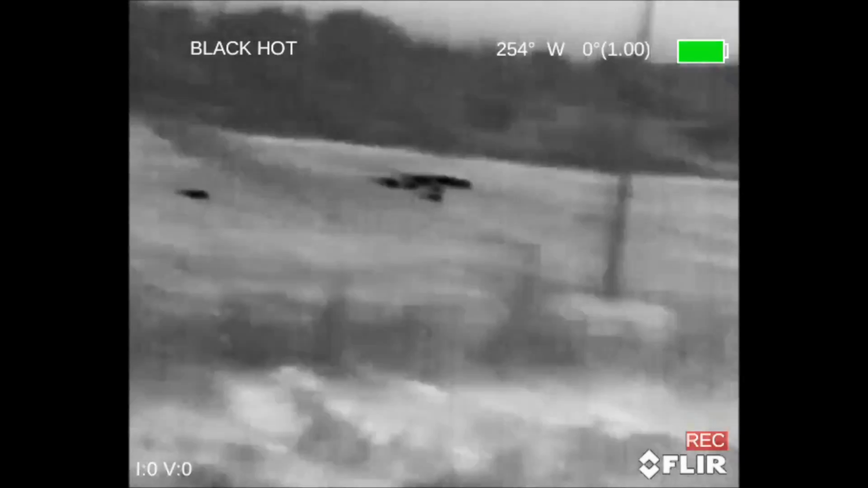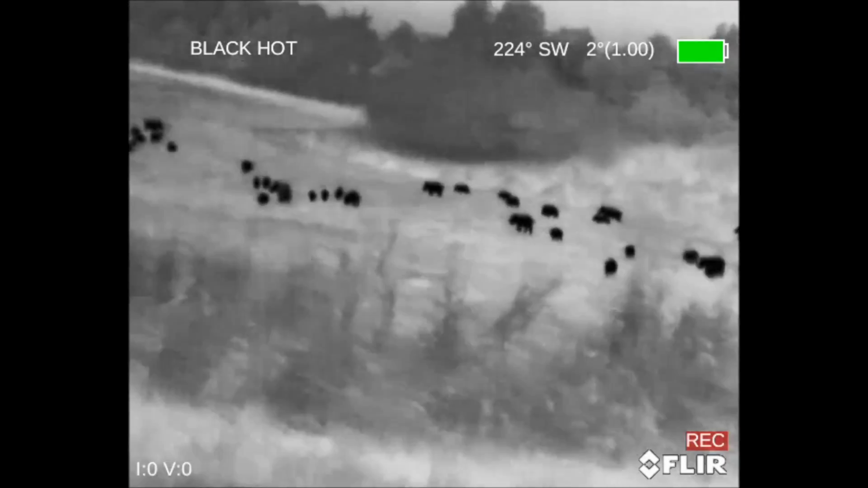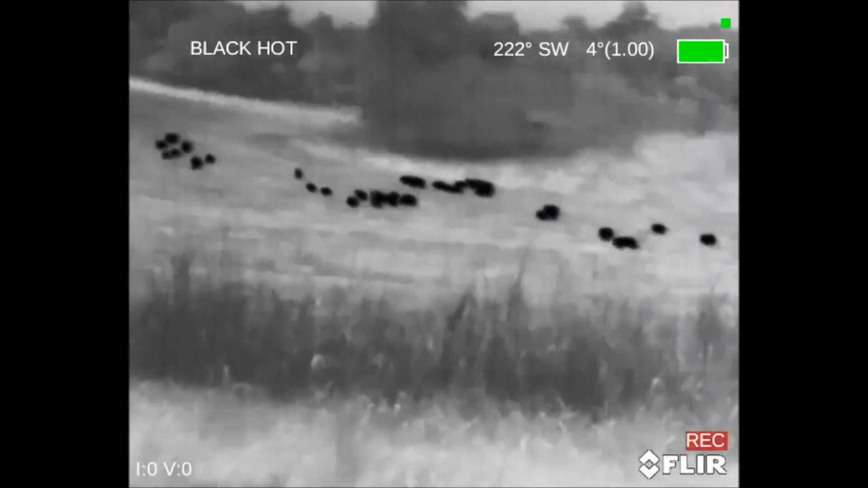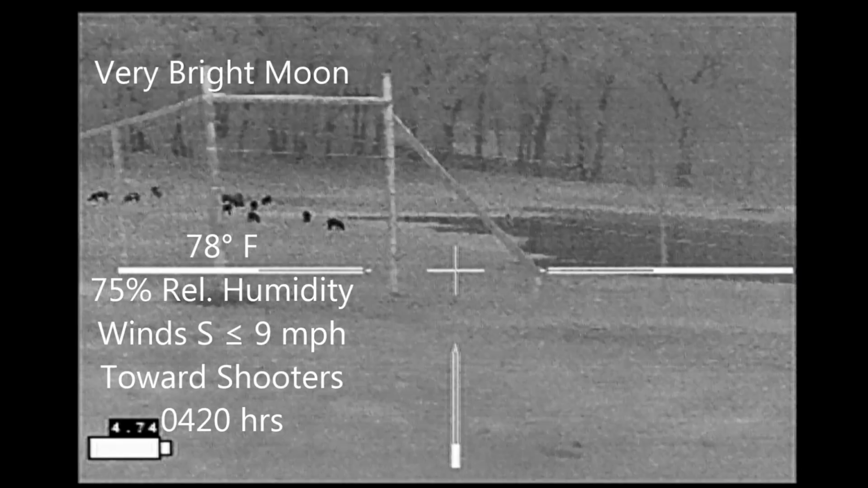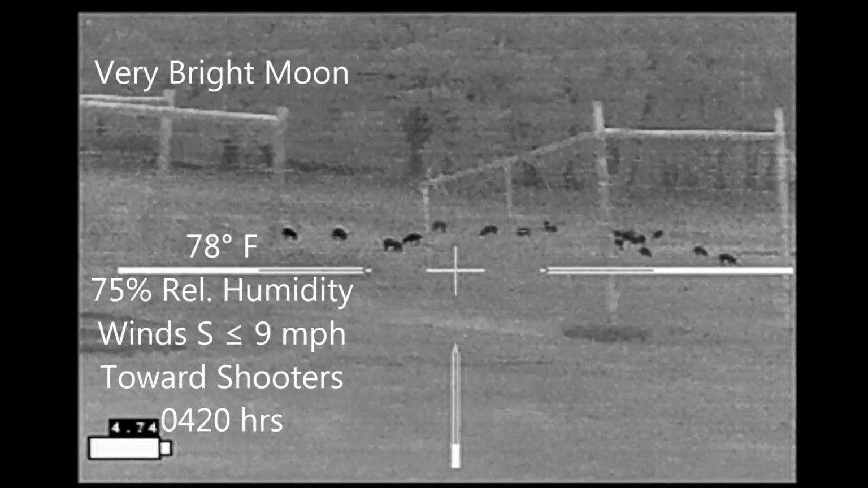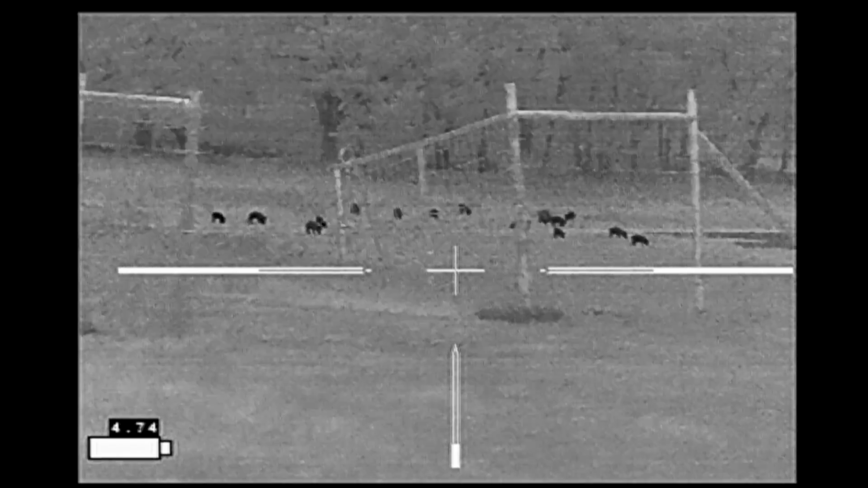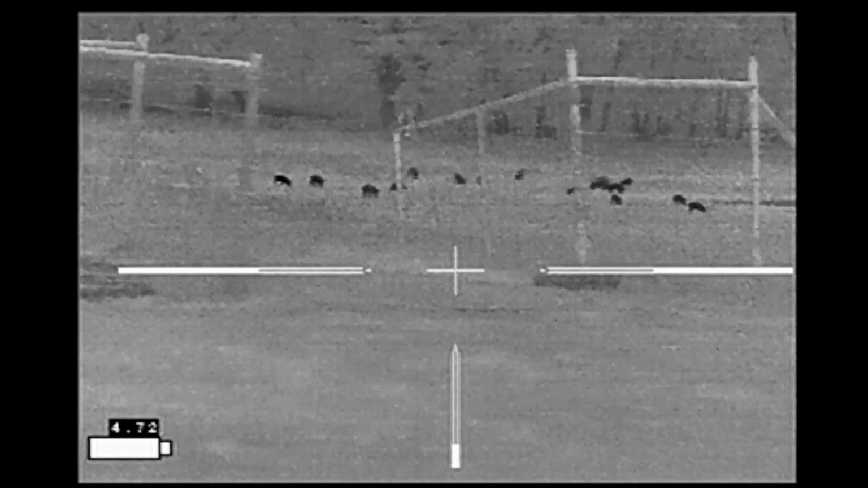Despite our best efforts, we never did get a good count on the number of hogs that were out in the bar ditch and in this field. Finally, about 4 o'clock in the morning, we decided to call it quits. I took Kent back to his truck where we had parked, looked down in the lower pasture, and saw a group of hogs, so we made a stalk to get to these hogs.